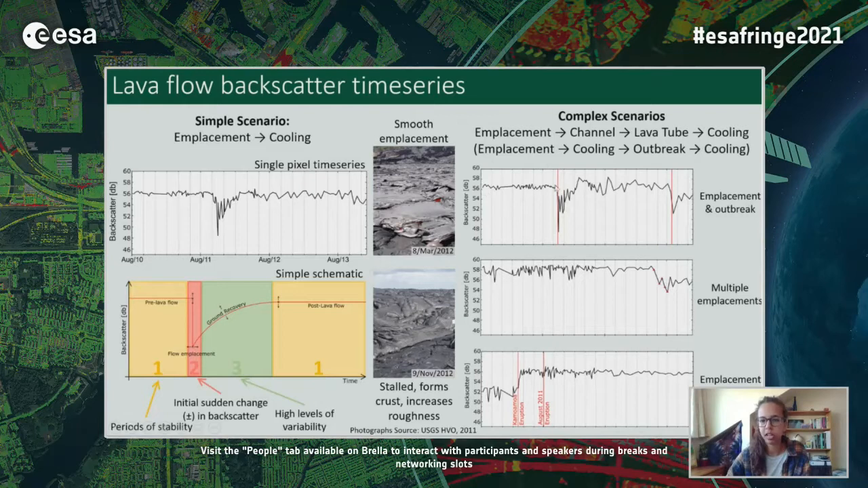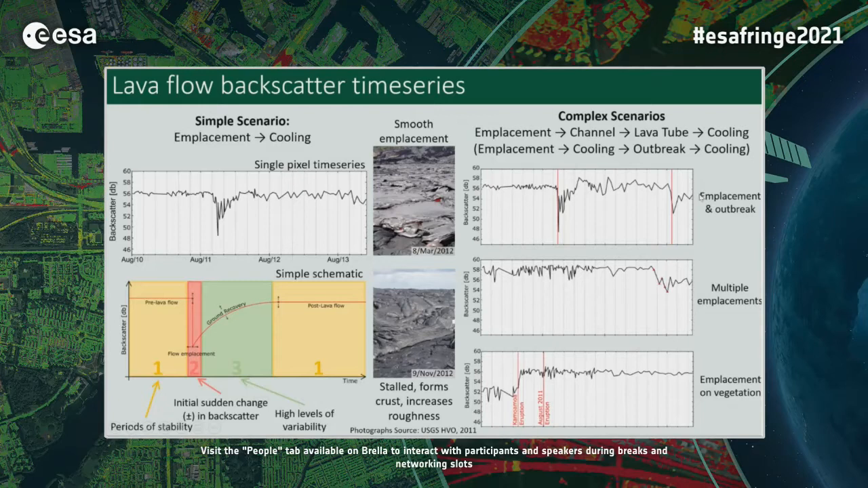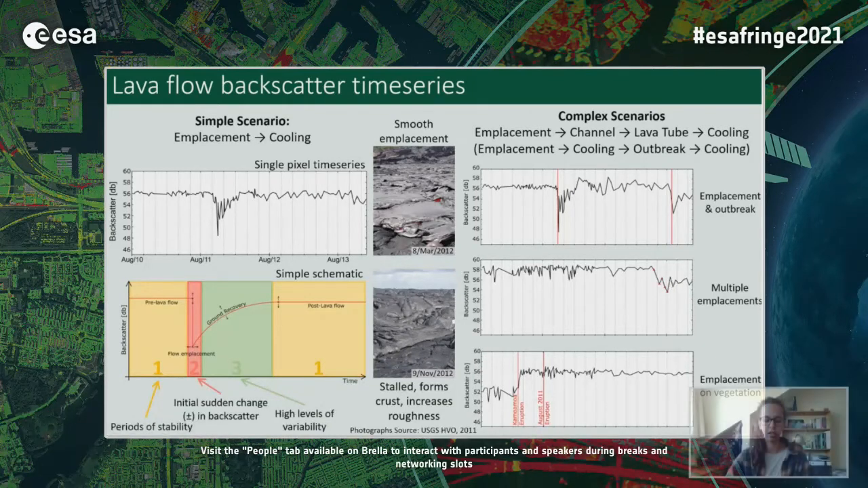In a single time series, we can see multiple drops relating to multiple emplacements. We can also see staggered events such as this, and emplacements very close to each other, which would relate to situations where the flow either doesn't cool straight away after the emplacement but continues developing, producing channels and lava tubes, or where an area keeps getting covered by fresh lava and never actually is able to produce a crust and change in the roughness.